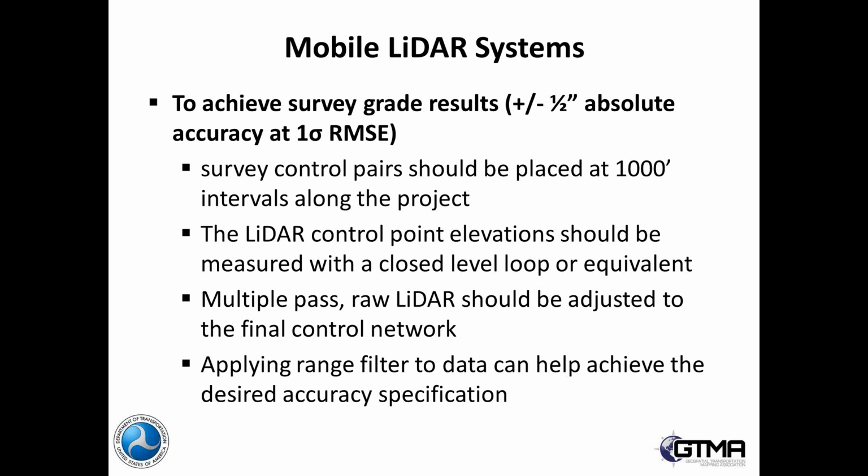In order to achieve that survey grade accuracy, we typically like to have a series of control points out there, typically placed at about 1,000-foot intervals along your project corridor. Those are obviously surveyed in, and for the points that we are using for the control survey, versus quality checking, the ones to control the survey points, you must run some type of level loop through them to bring down the vertical accuracy to where you want it.